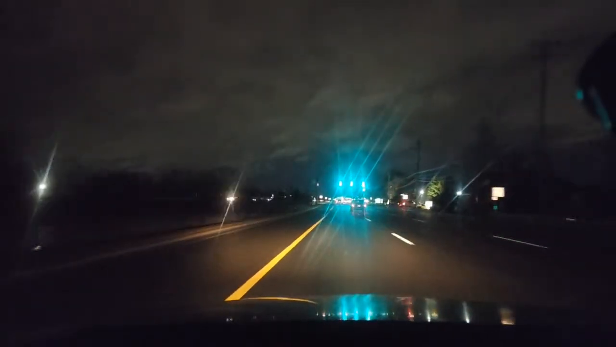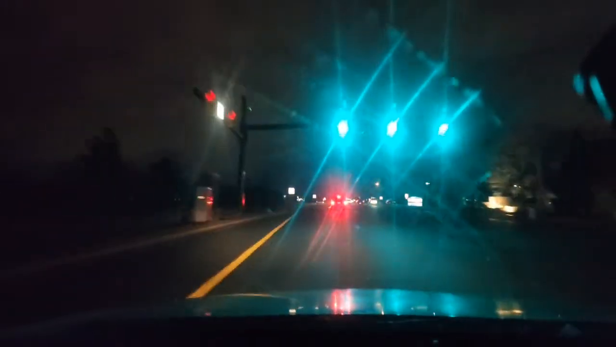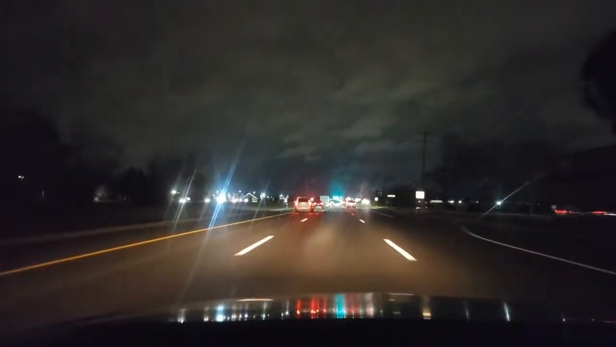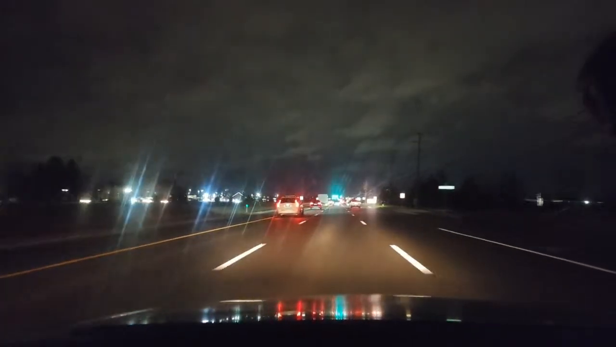So we got a nice chill night drive going. We're about 45. I'm gonna get over one lane to the right. I wanna stay in the middle lane. We're here in the United States, so the middle lane is safest. We got traffic to the left, traffic in the middle, and to the right. So you see how that car just cut over? Traffic is starting to slow down. Thank you for the thumbs up.